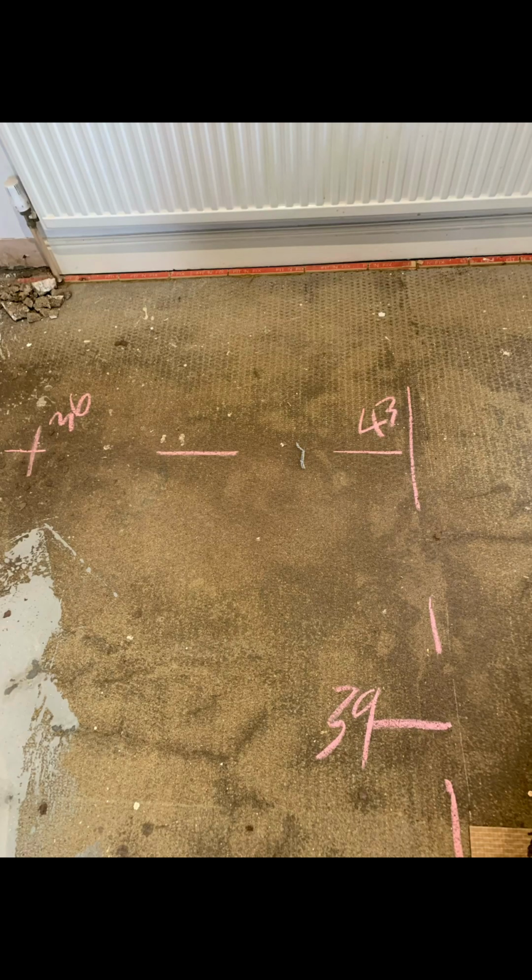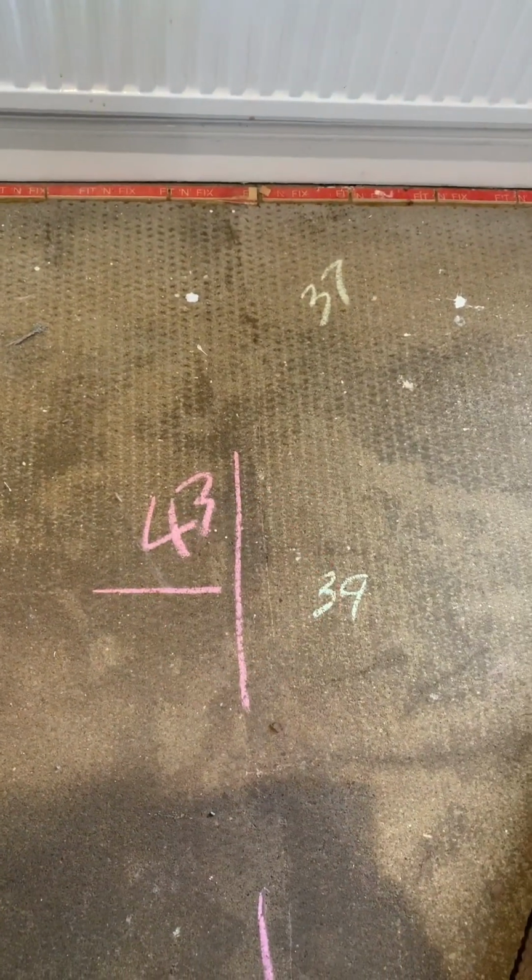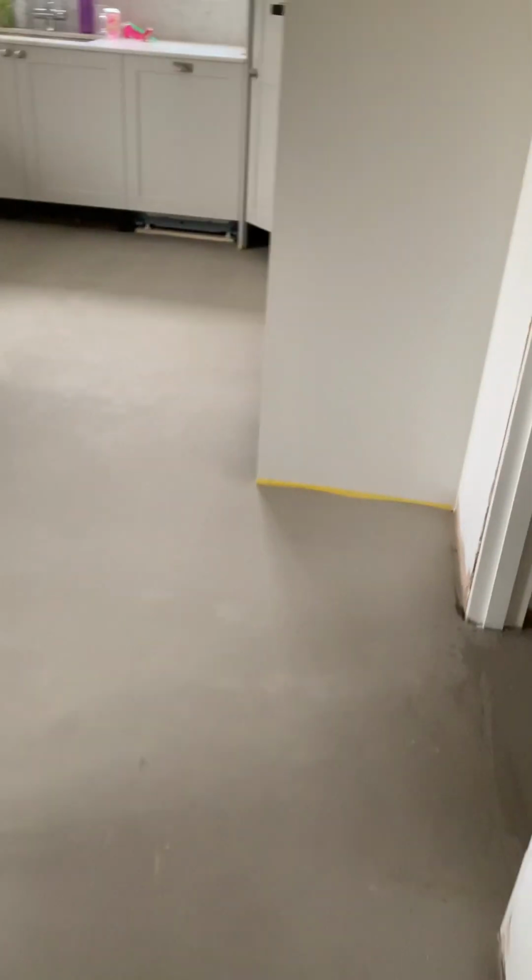So there's our markings on the floor, and we knew where to dig. As we went through the property, the customer just had floor leveling compound ready for flooring. So we couldn't test the extent of the damp because that was still wet in places.